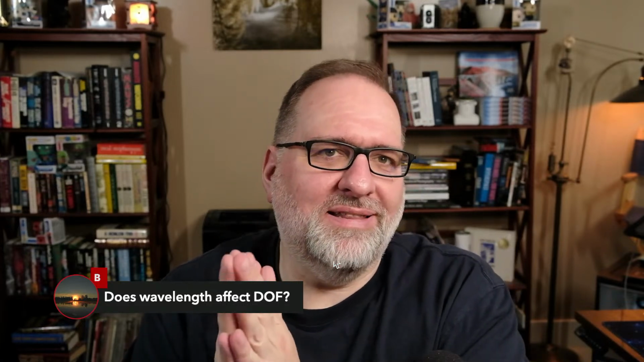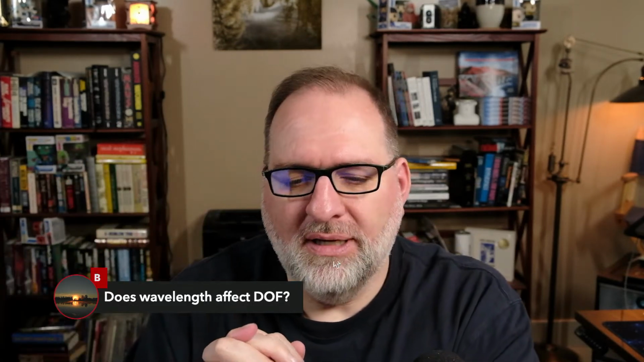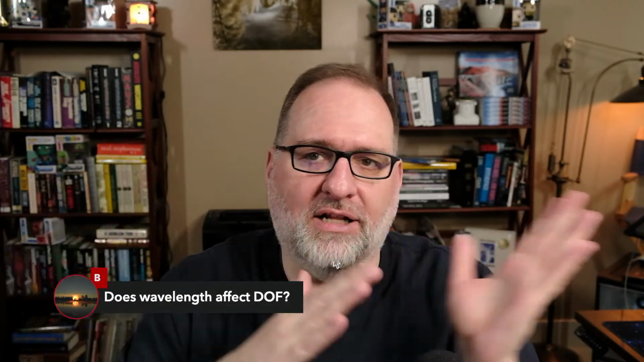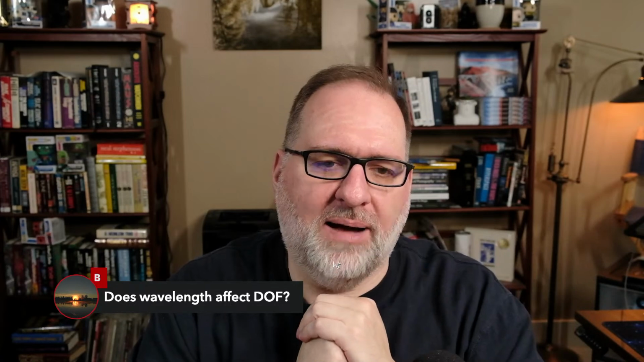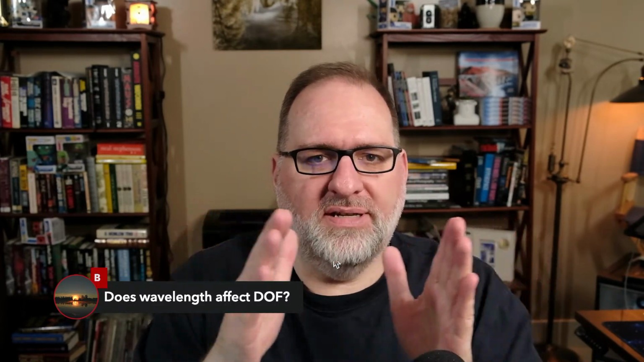You still see where that doesn't work out well in the edges of your images where you have chromatic aberration. So that's a challenge. We know that we have more diffraction at lower f-stops in infrared.